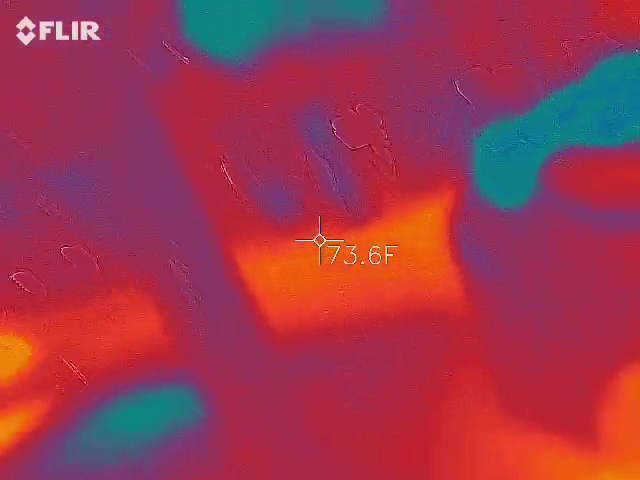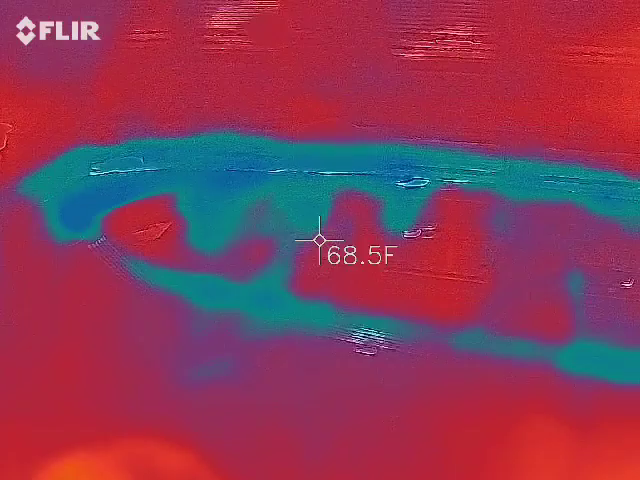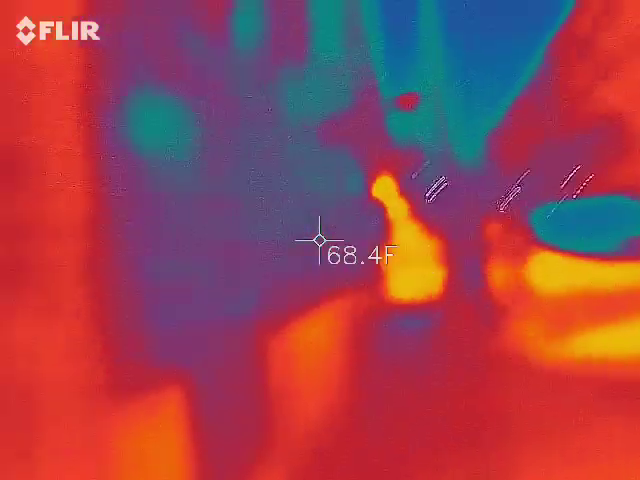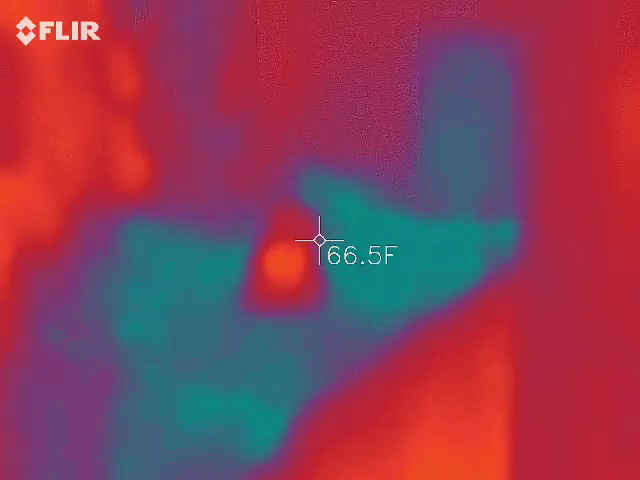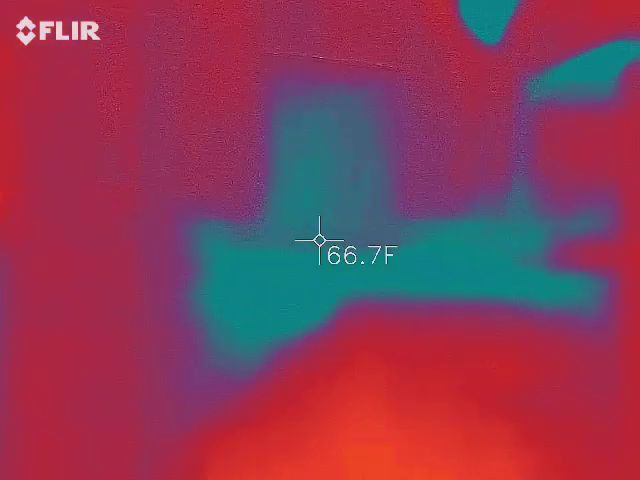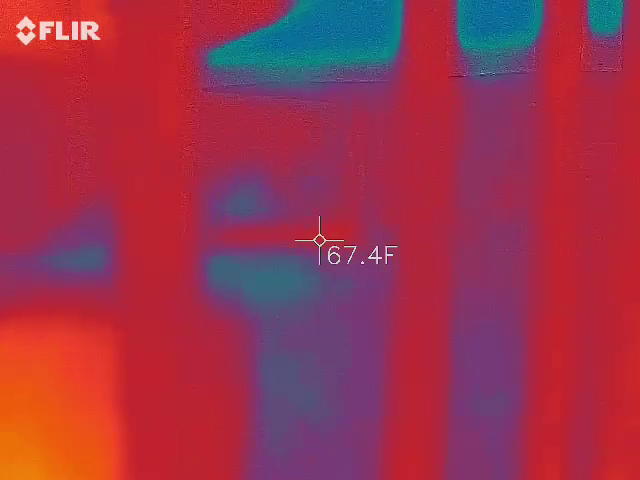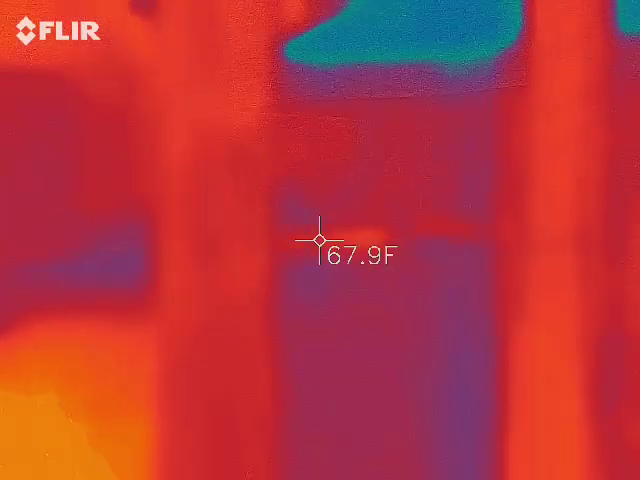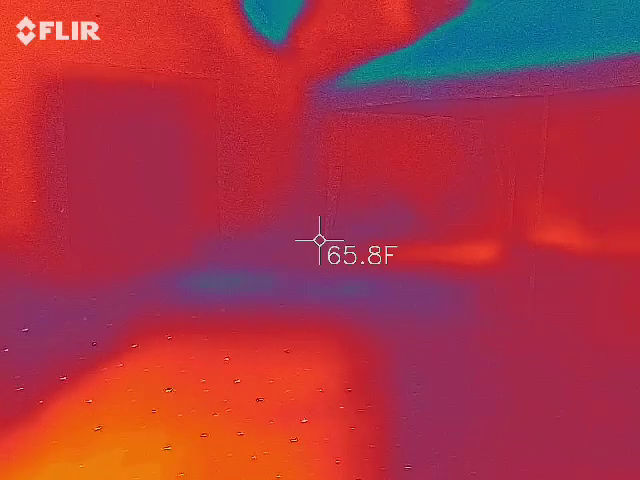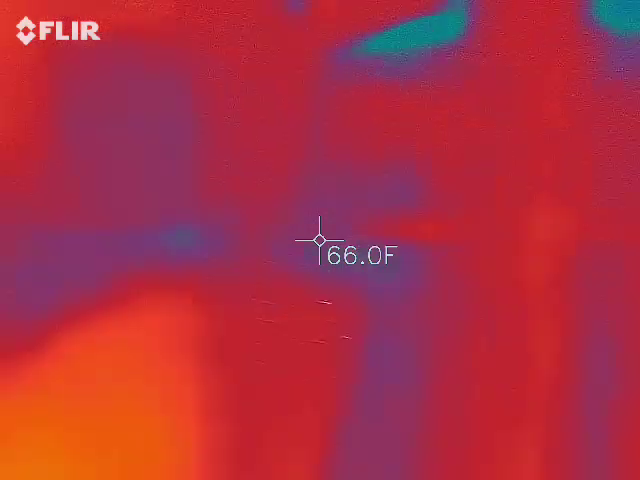Oh, you can't get over there. You can't get over there? No. Hey, they go into the front. Yeah, it should be on the grass. There is no grass. Well, we can't get on the grass. Do you fart?